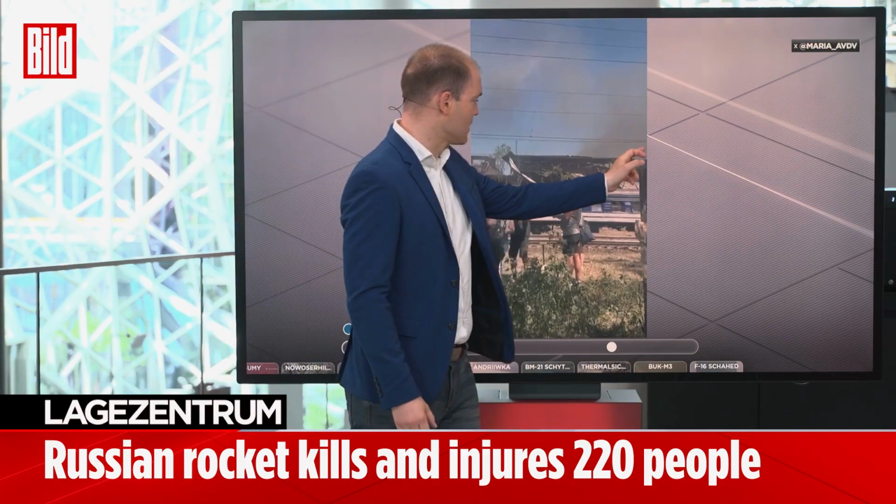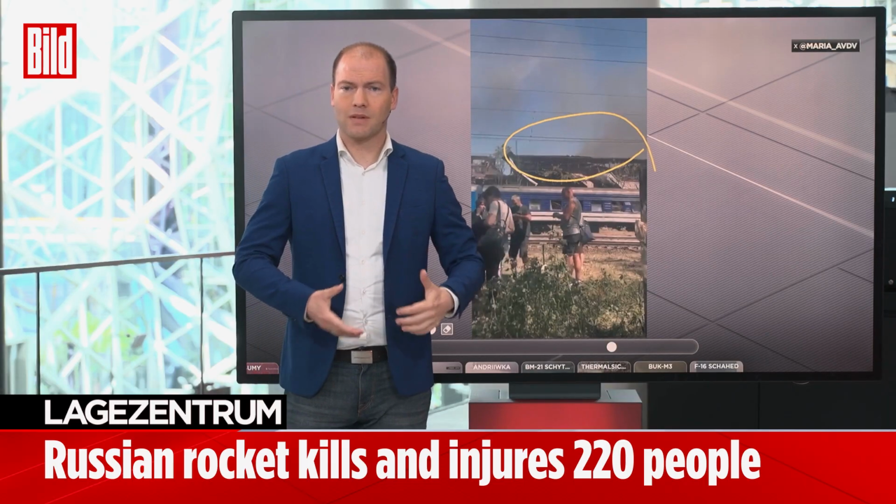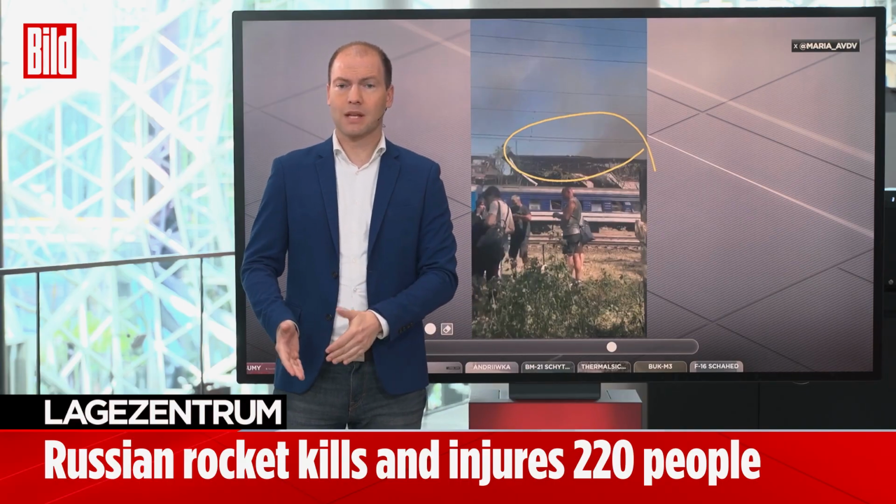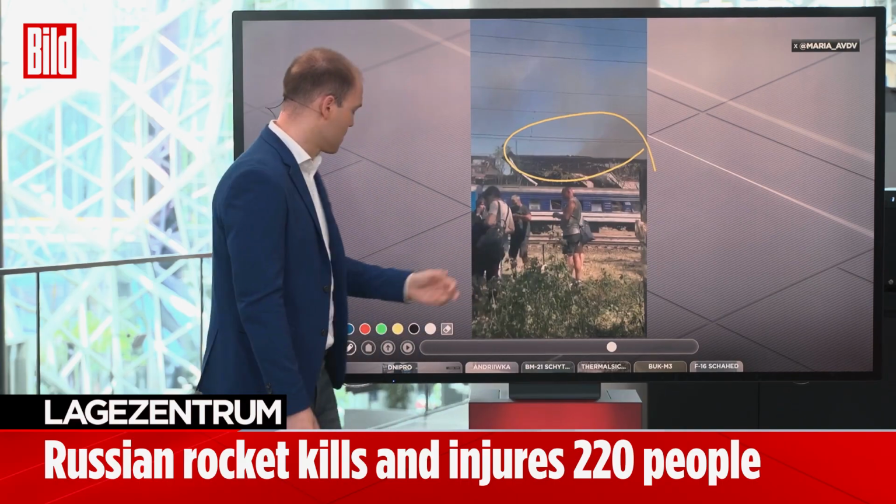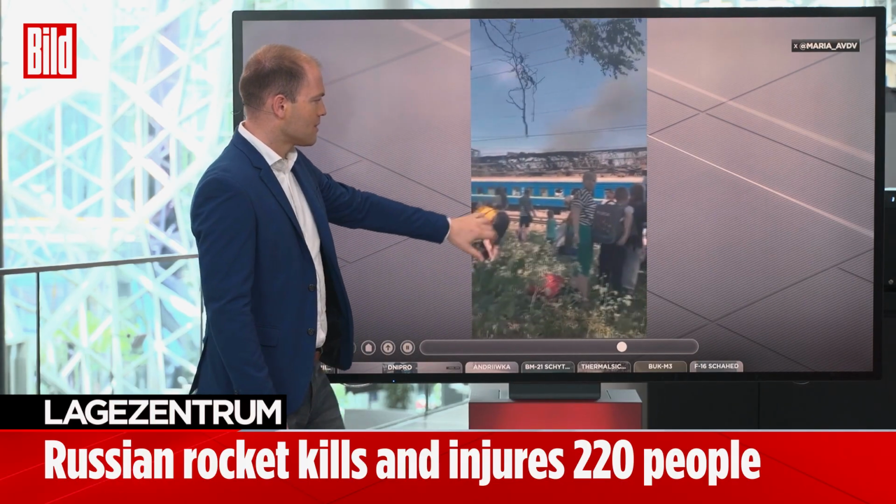Here we see the target because of the large factory behind it, and we can still see the smoke rising. We also see the destroyed steel here. Only the Russians, well, they just don't care at all. They target factories located right next to railway tracks where civilian trains are operating. And therefore, yesterday, it hit this train here. So we can see here again the destruction behind it.